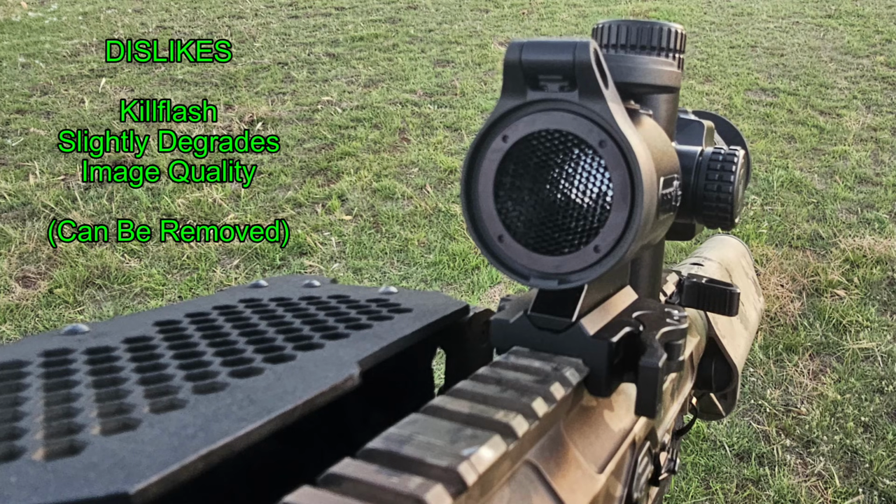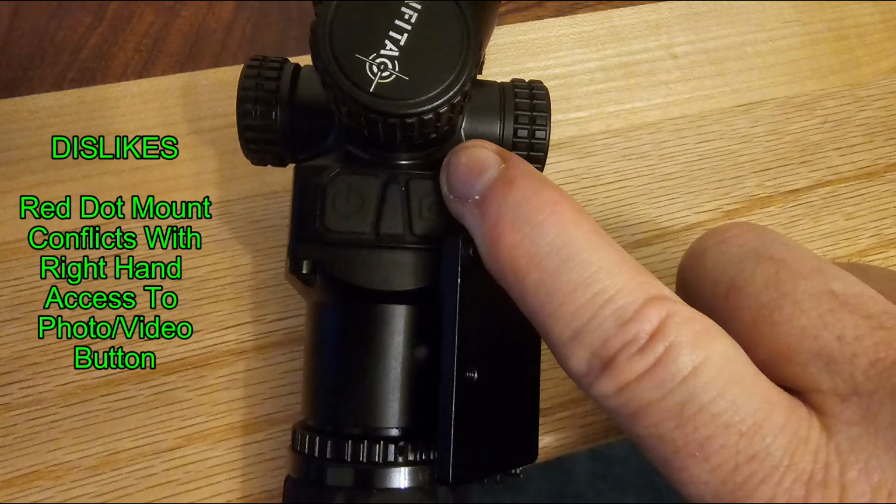As for the dislikes, most of mine went away with the things that are being fixed by INFITAC. Otherwise, the kill flash. I'm not a big fan of the kill flash because it slightly degrades the image quality. However, it is removable, so it doesn't have to be a problem. The red dot mount conflicts with the right hand operation of the photo video button. I have trouble reaching around with my index finger and pressing the button when I need to. I kind of go over to the top where I use my left hand. The left hand is a viable alternative. I suppose the problem will be even worse if you had a red dot mounted on top of it. However, as I said, you can use your left hand or you can just unscrew the mount and not have it in the way.